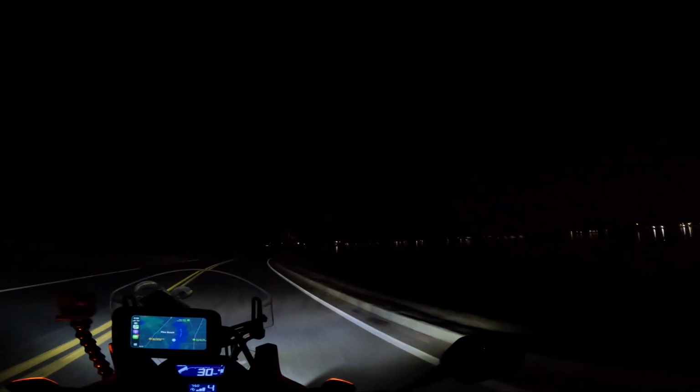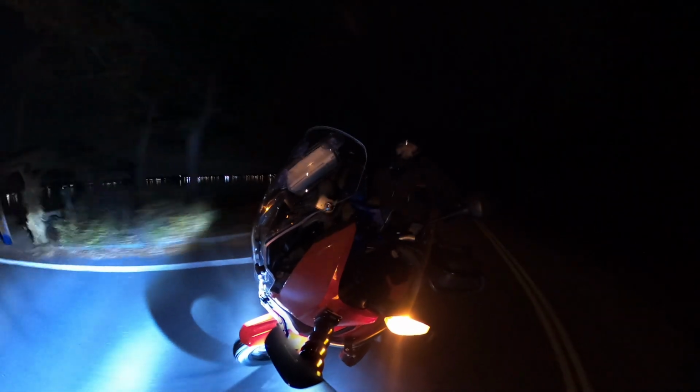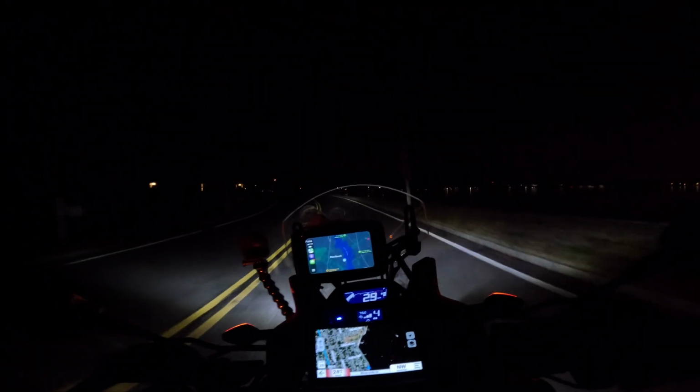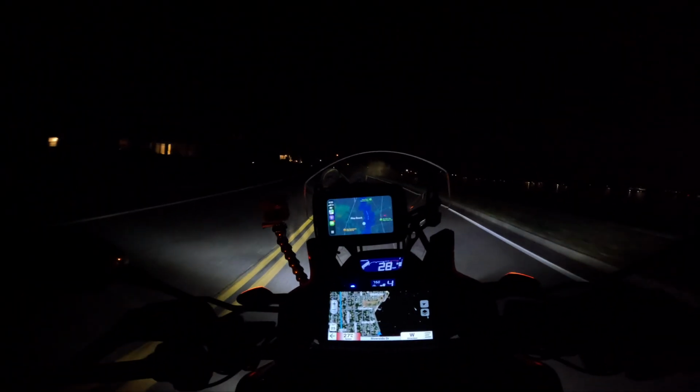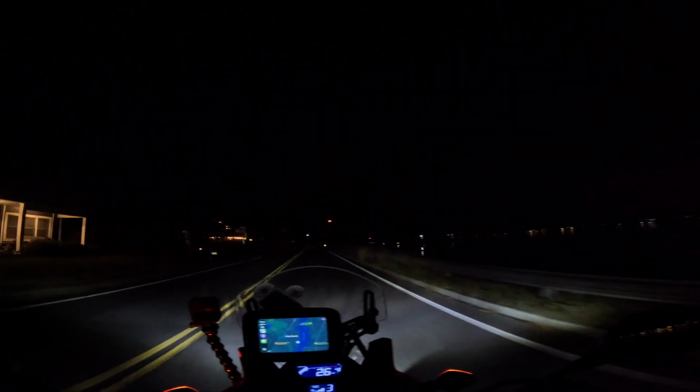Man, look at that. It's pretty. I'm trying not to look over that way, but I want to look over that way. I'm not trying to hit some pedestrian. Turn my brights on. Let's do that. Let's open my shield. We'll do that too. That thing will open. My God, it's tight. Yeah, that is tight, y'all.